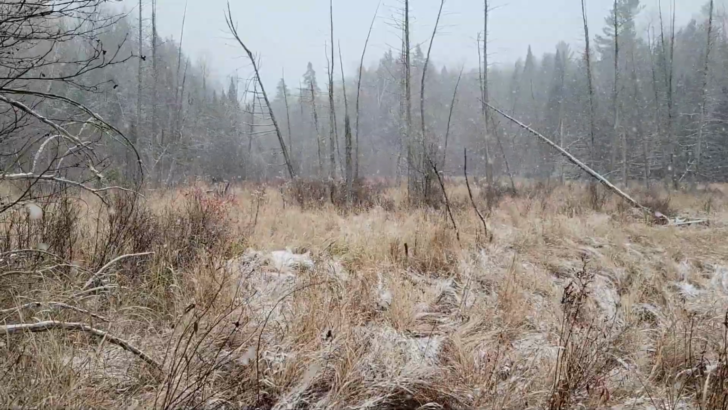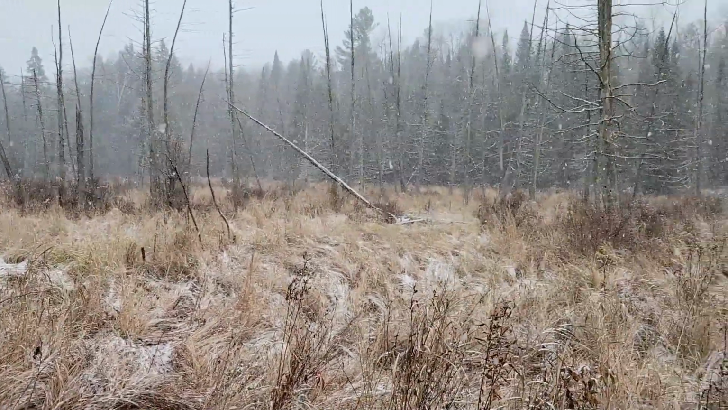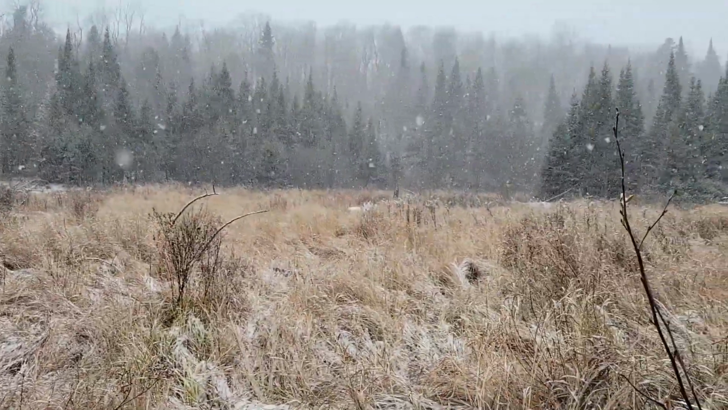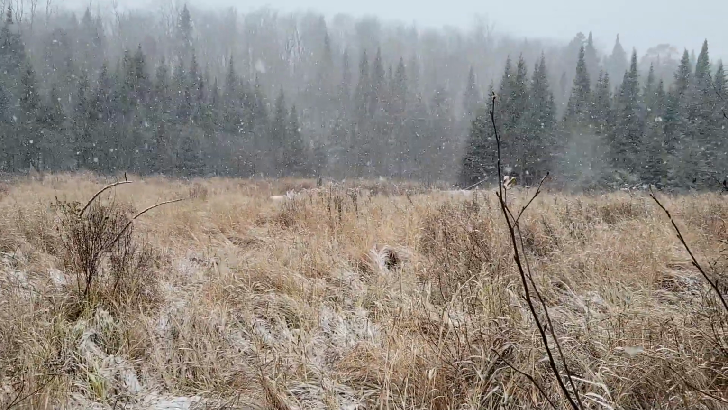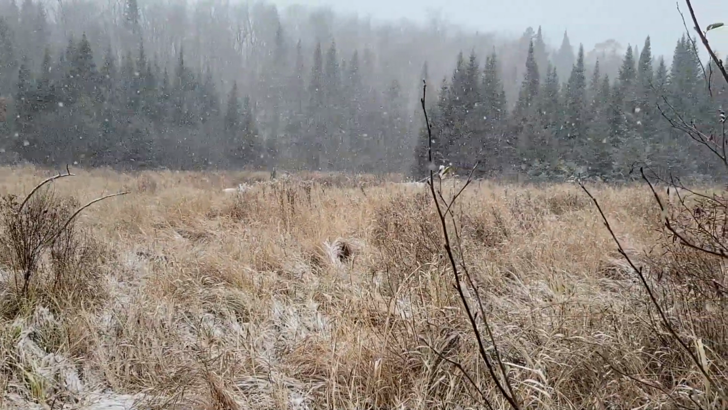All right, guys, this might be my last recording. I've run out of battery power, and I finally got back to this marsh that's on some crown land that I've been wanting to get to. It's absolutely beautiful with the snow falling. I wanted to share this with you guys at least.